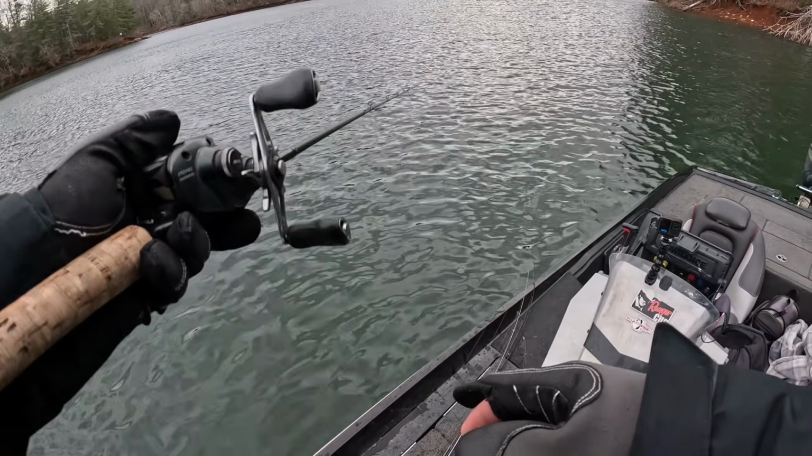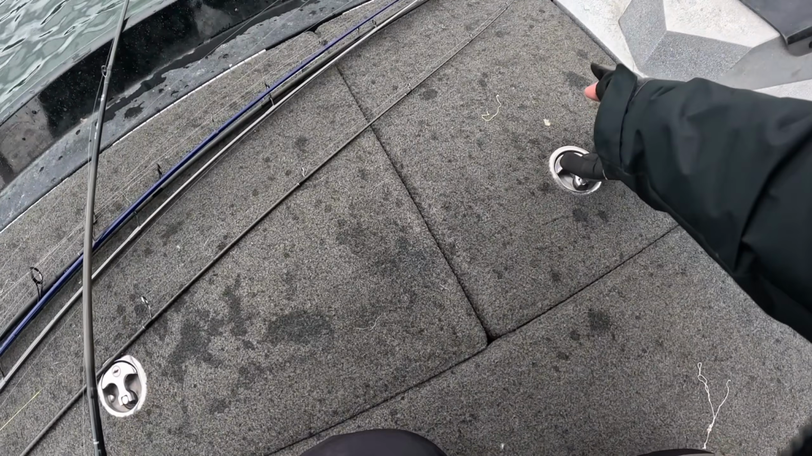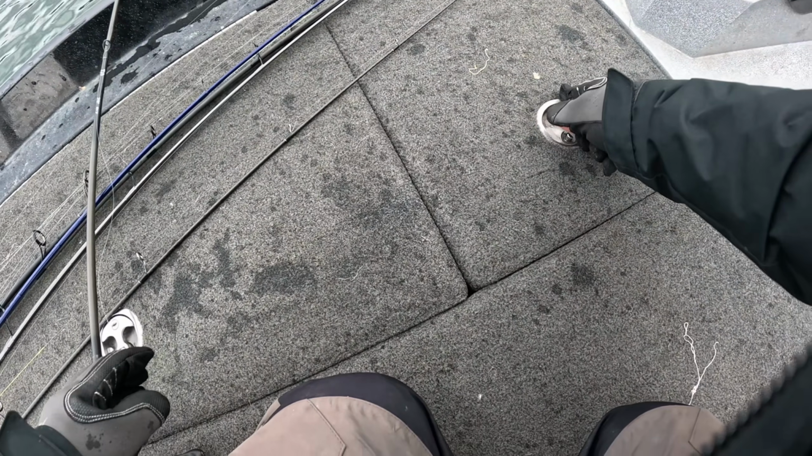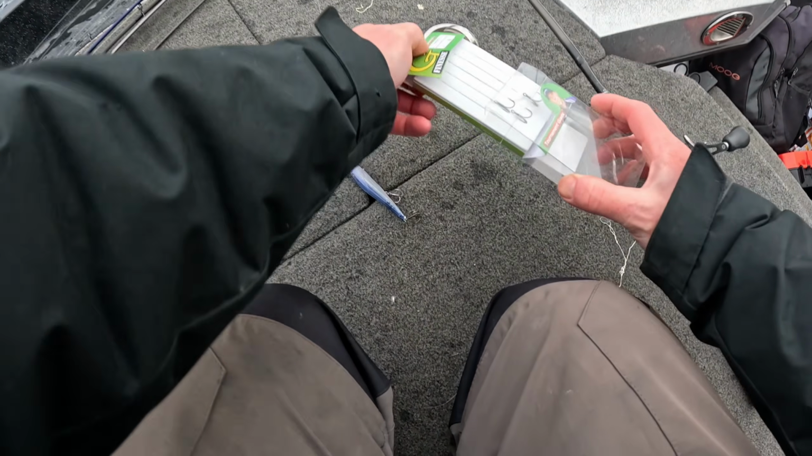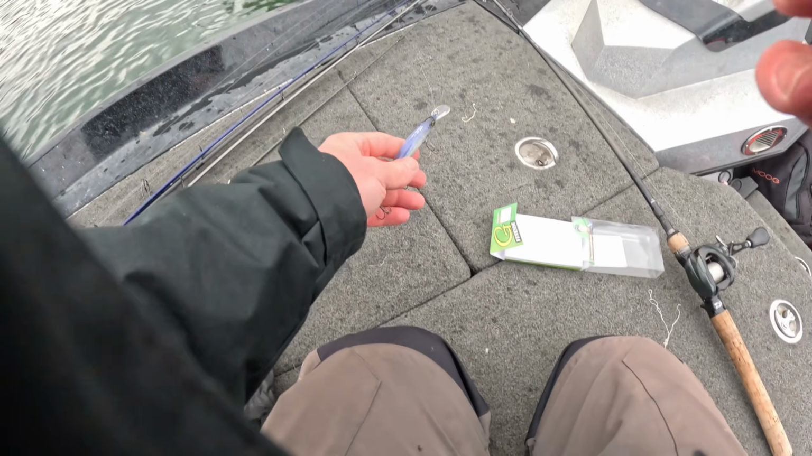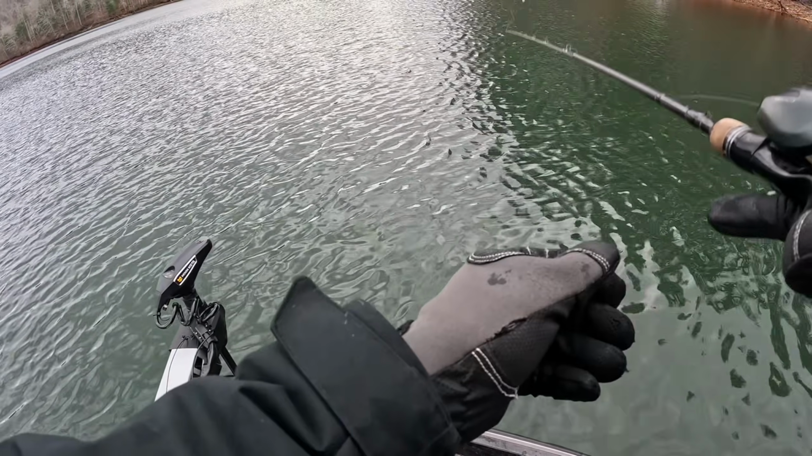The charger died? You still got the battery? Oh, it might just not be plugged in securely. There's still some fish set up over there.